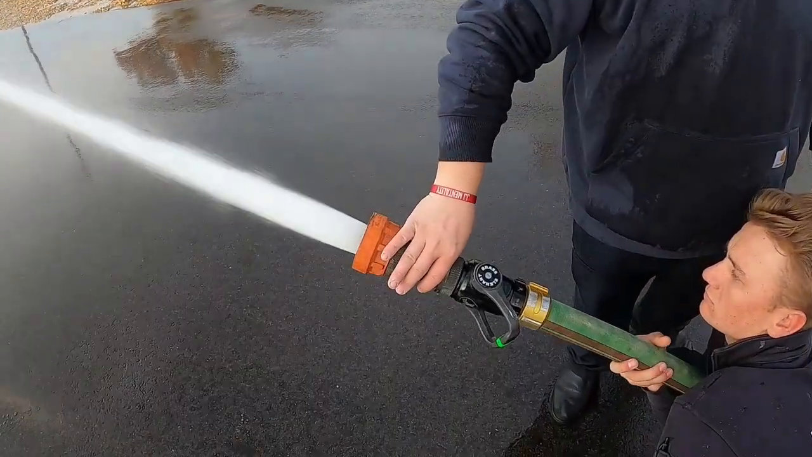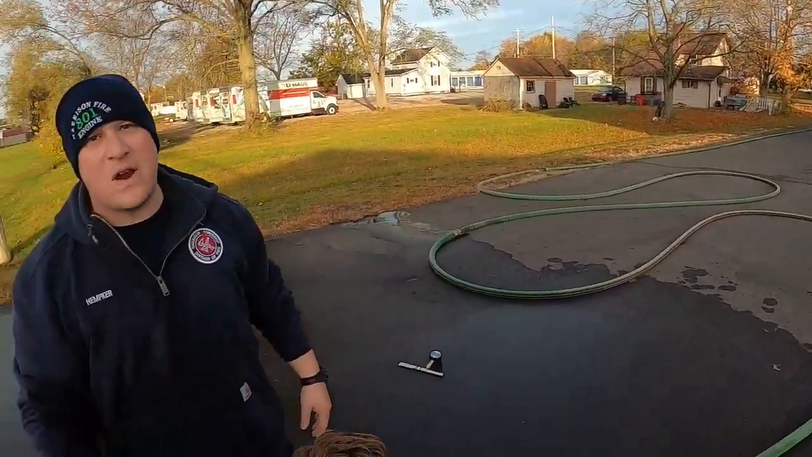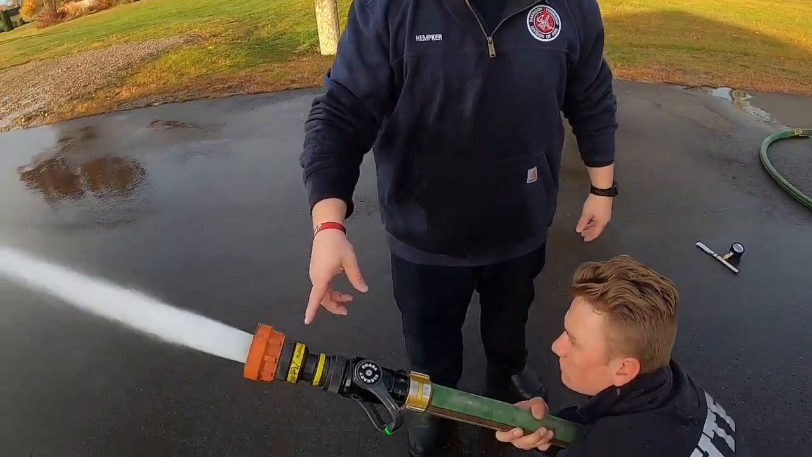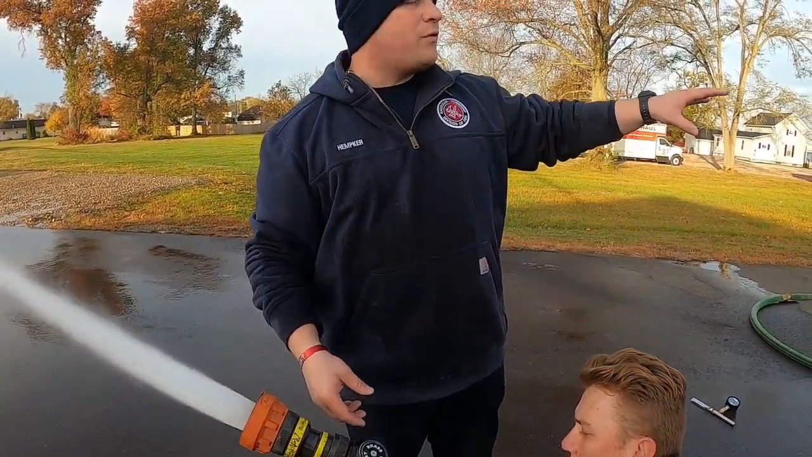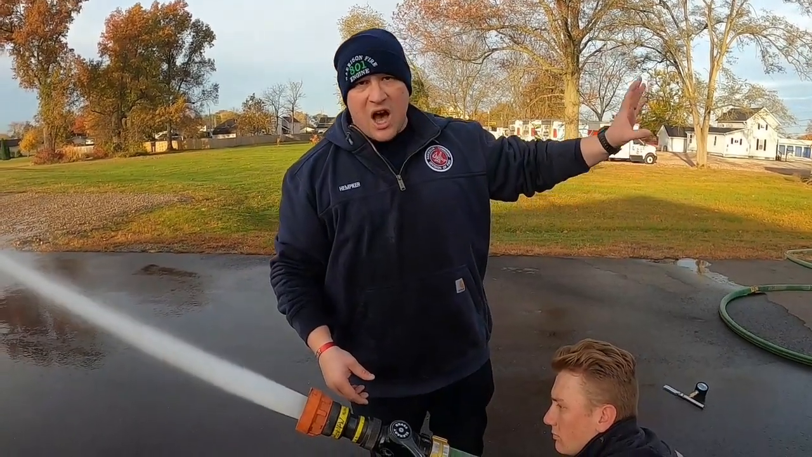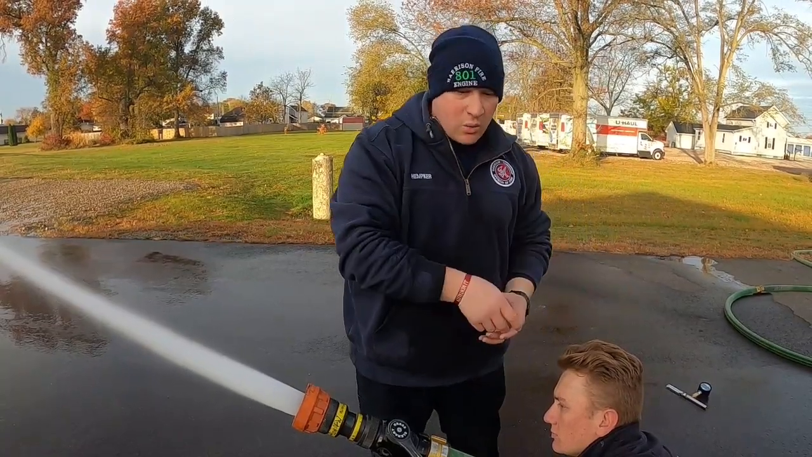So right now we're running the 150 at 50 gallons per minute nozzle. Still didn't change any pressure at the truck. We're still running 105 for 50 here. We verified it on the last flow. We just switched the tips out. 150 gallons per minute at 50 PSI. We're actually over pumping a little bit. We're getting 160 gallons on here. That's just the turbulence of the waterway of the hose.